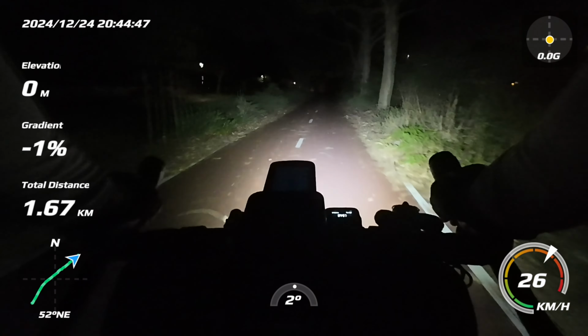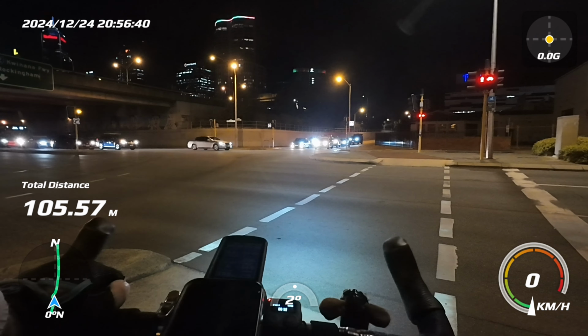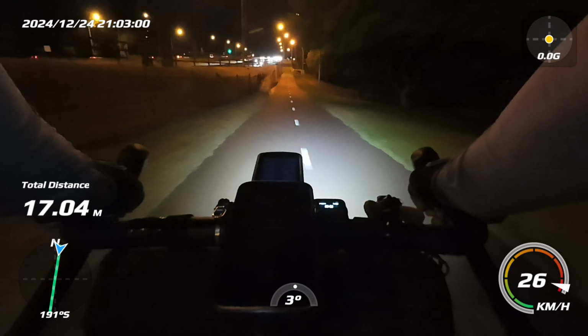The wind's a little bit better around here, but I'd say once we get over to the overpass for the PSP, where the bridge goes over the water, I think that will definitely be a lot windier there. Just about to go over the bridge, and it is windy as hell.